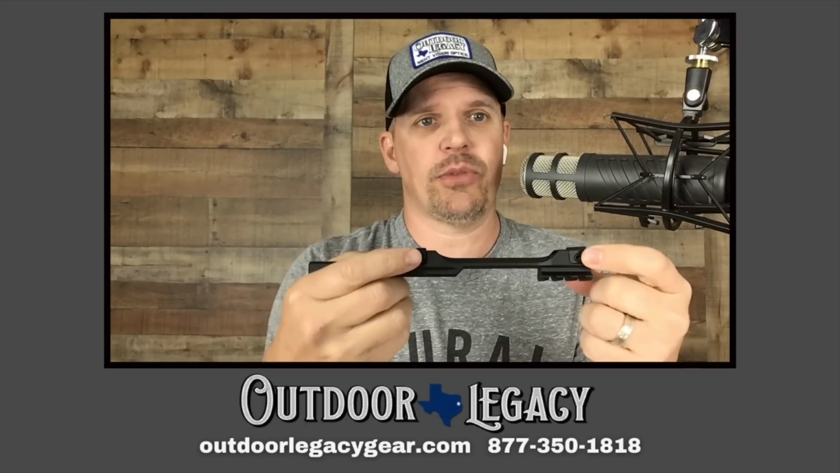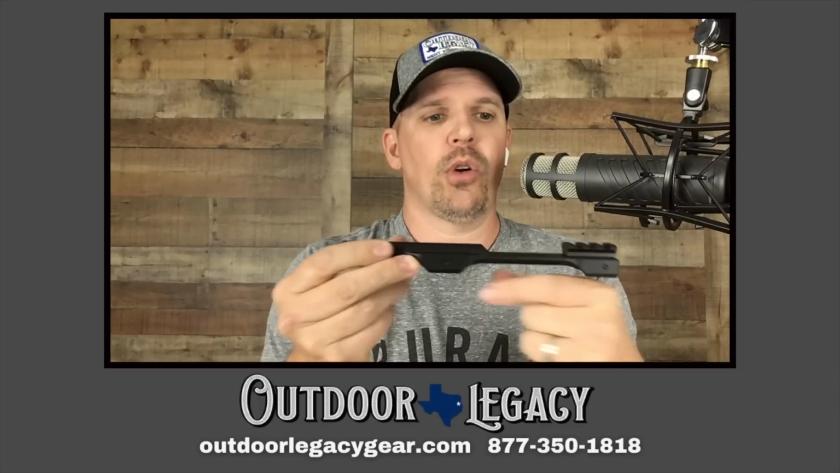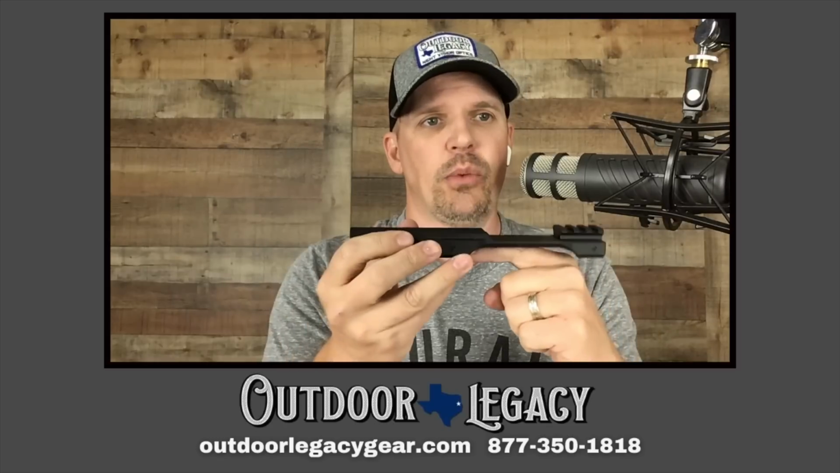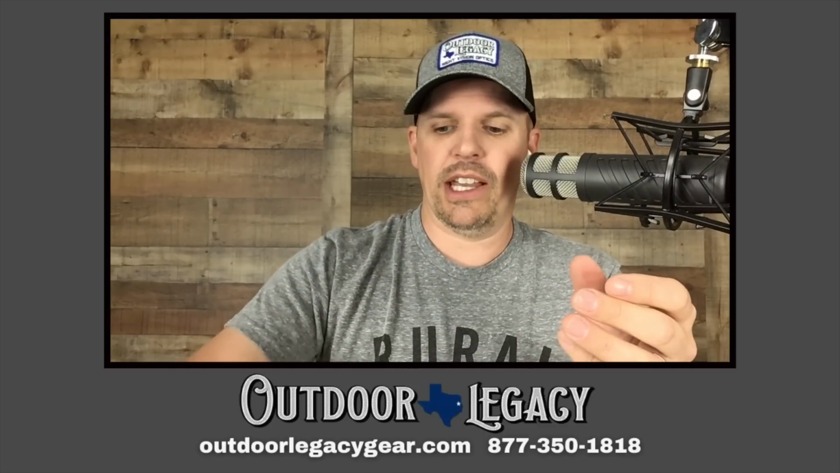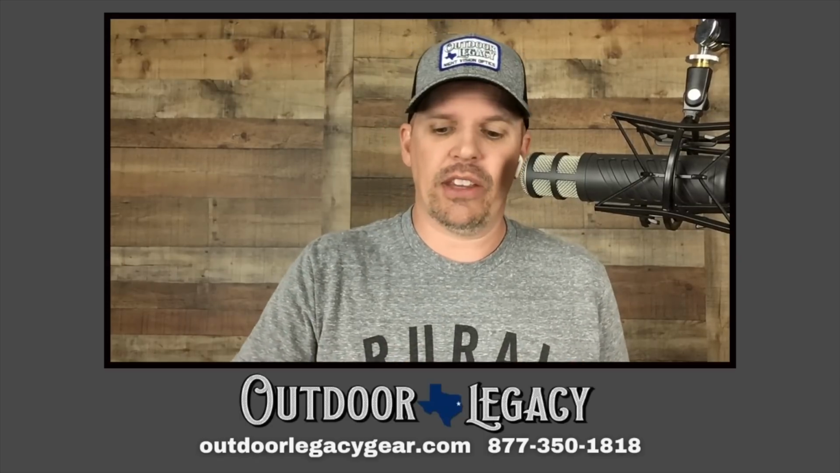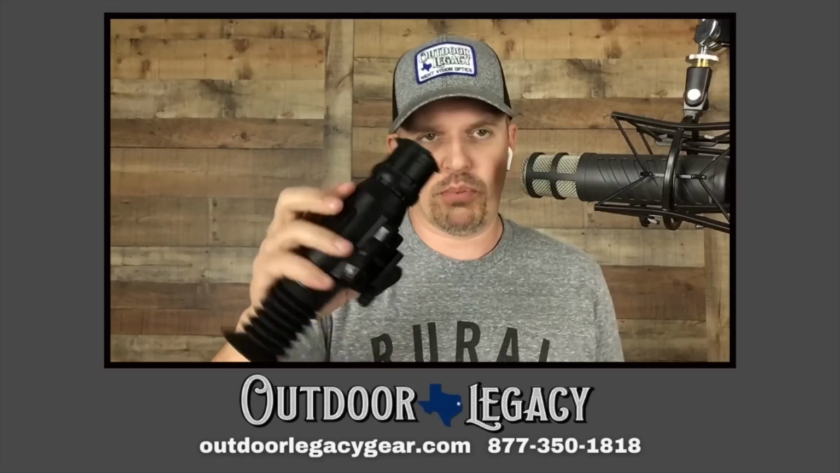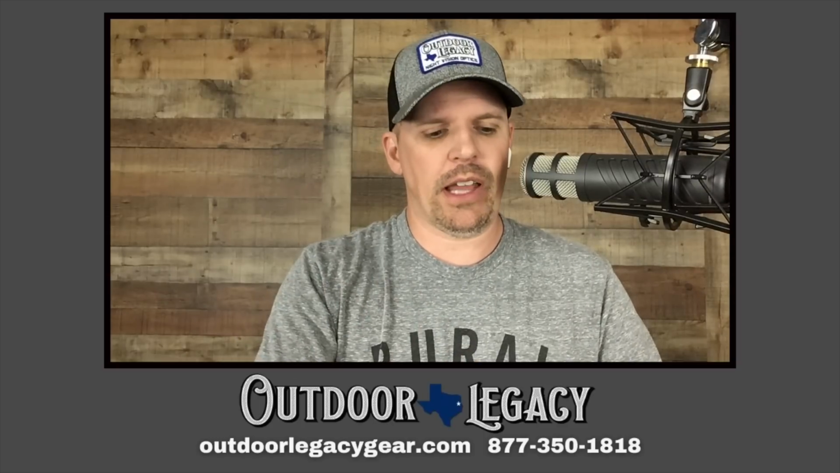This is not quick detach. It's got set screws. This will slide over a Picatinny rail, a Weaver rail, or if you've got two different, separate connectors there on your bolt action rifle, as long as they're Weaver or Picatinny, it will slide over it, and you could mount it on a bolt action. While it can be done and guys are going to do it, I do think that ideally this is going to do way better on something with a collapsible stock. This is a workaround. Guys do it, but preferably I would go to an AR style rifle or something again with a collapsible stock.